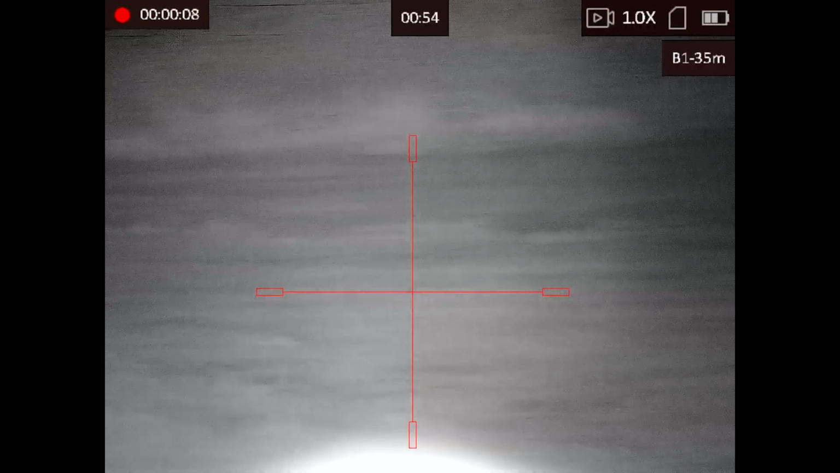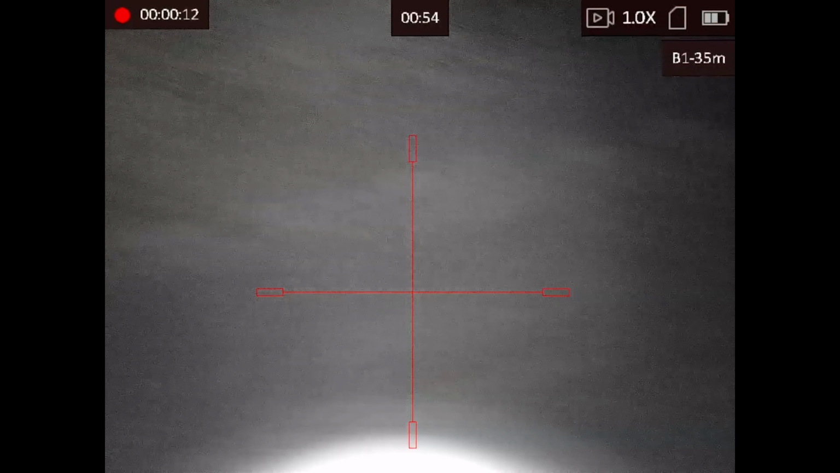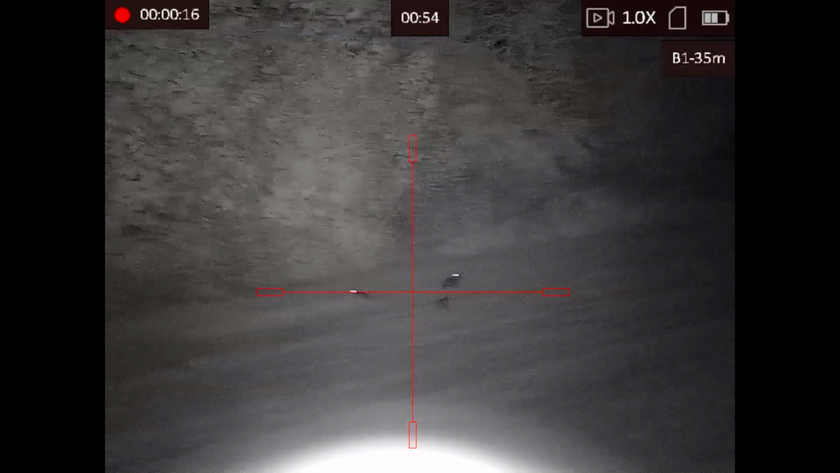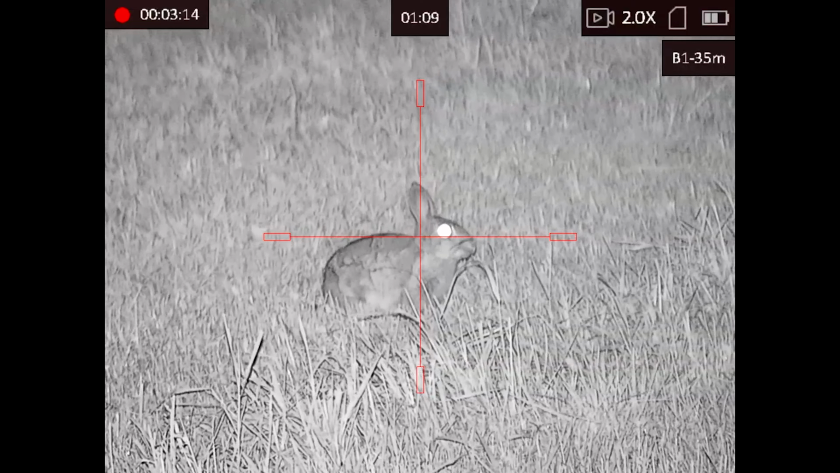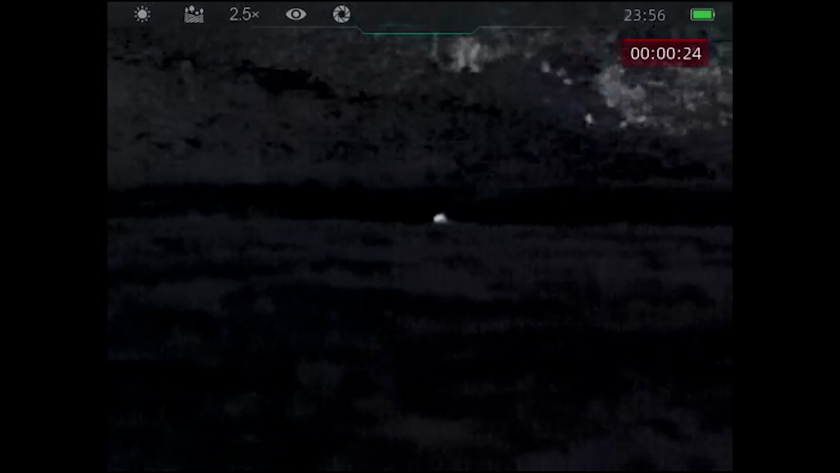So here's another clip showing exactly what I was talking about in the clip before. These fields are living with rabbits. They are absolutely everywhere. Daytime they're scarce, you look into the fields, they're not there, but during the night they are absolutely everywhere. It's where they think they're safe. It's where they do most of their damage. These fields are only cut, and some of the fields in behind it are only seeded. They're really causing damage as it is, so I try to stay on top of it as best I can.